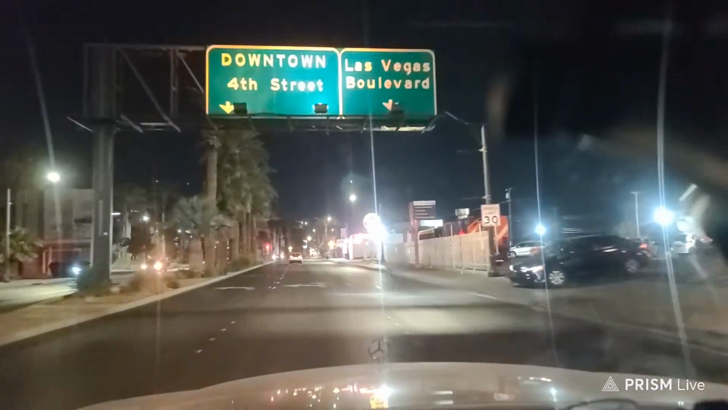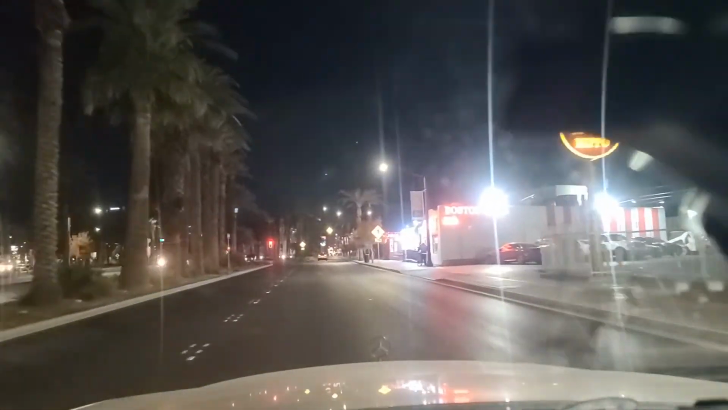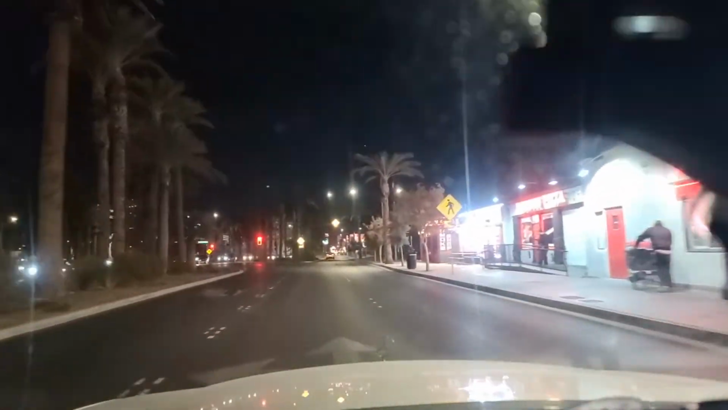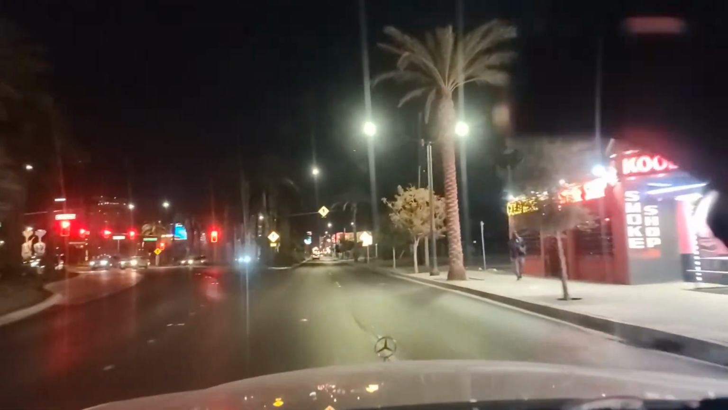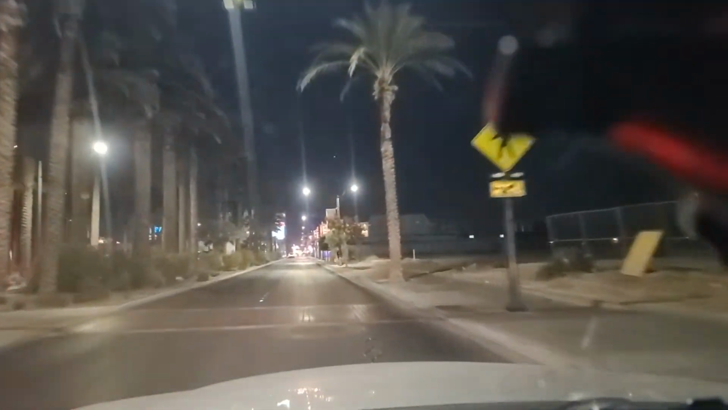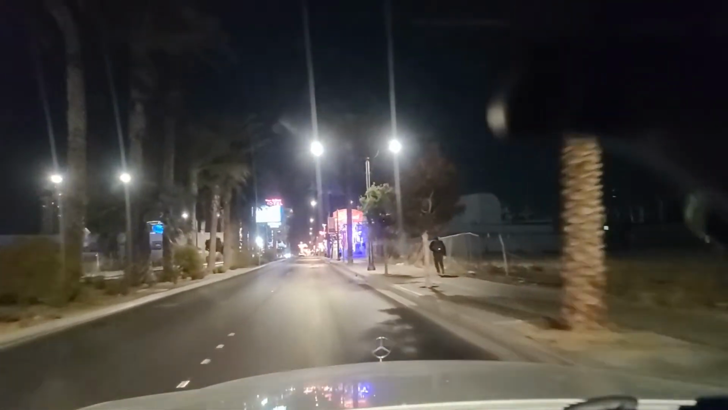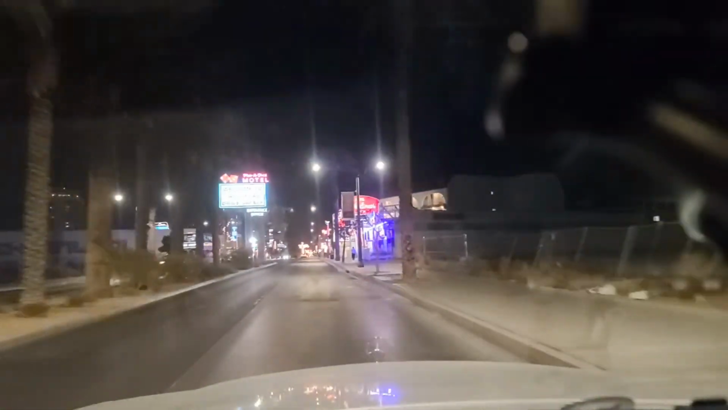Boston Pizza right there on the right. I've heard good things about that place. I haven't been in there yet. I need to try it out. I'm a huge pizza nerd, so that's kind of my thing. So Main Street branches off here and heads towards downtown, off to our left here. We're staying on the right here on Las Vegas Boulevard.